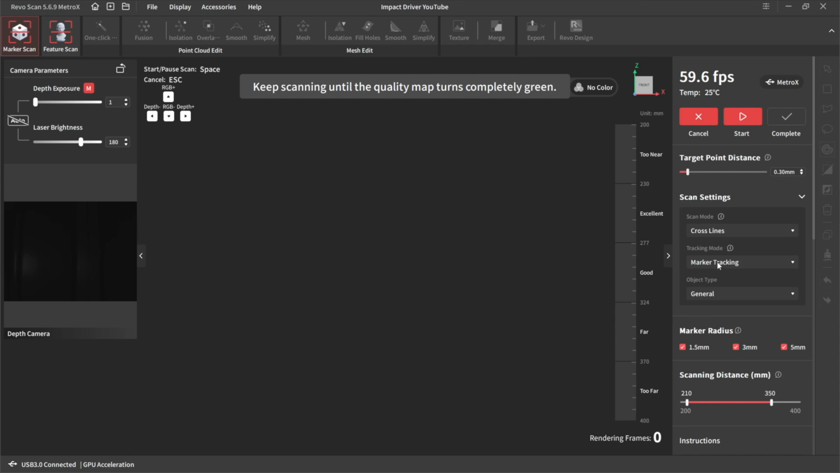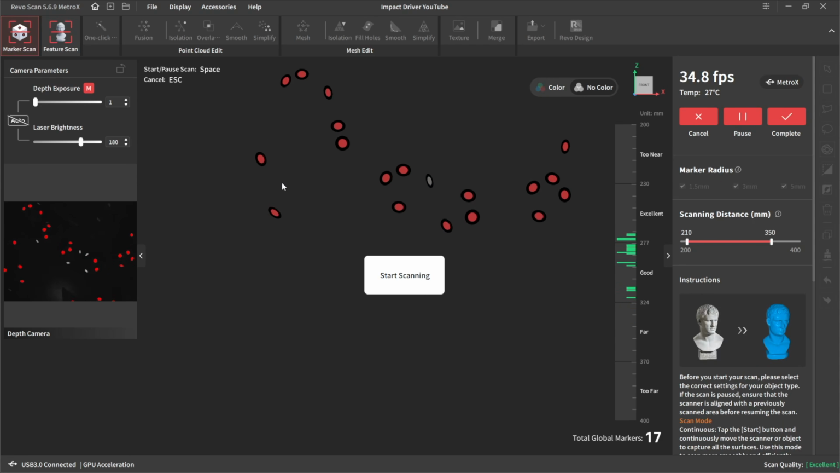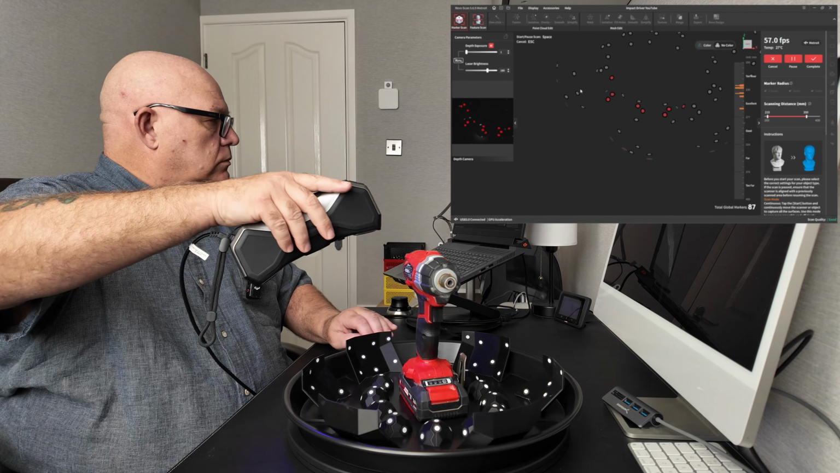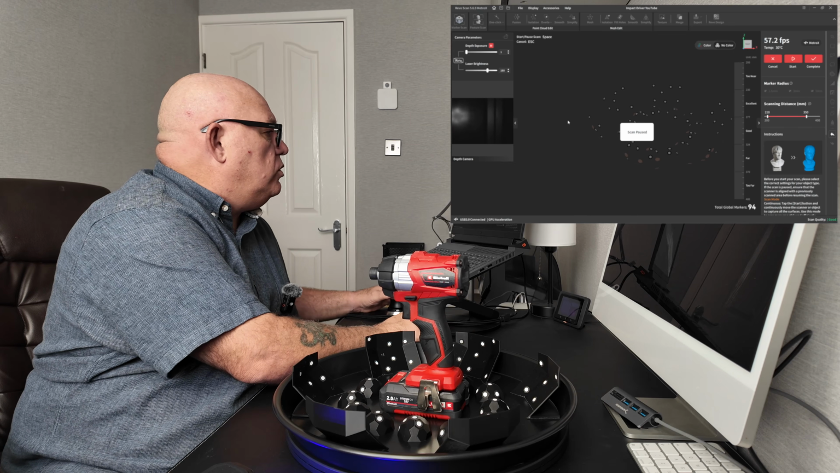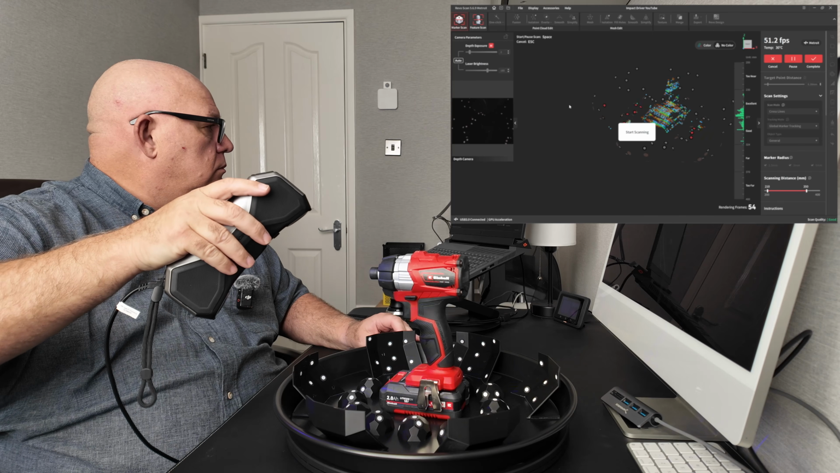We'll use the cross lines. We'll go for global marker, and we're going to do a global marker scan. There we are, 94 markers. Start the scan, sticking it on auto.